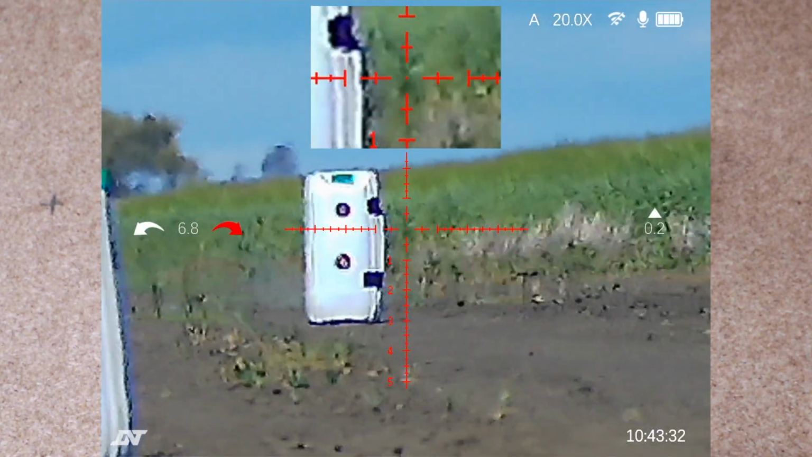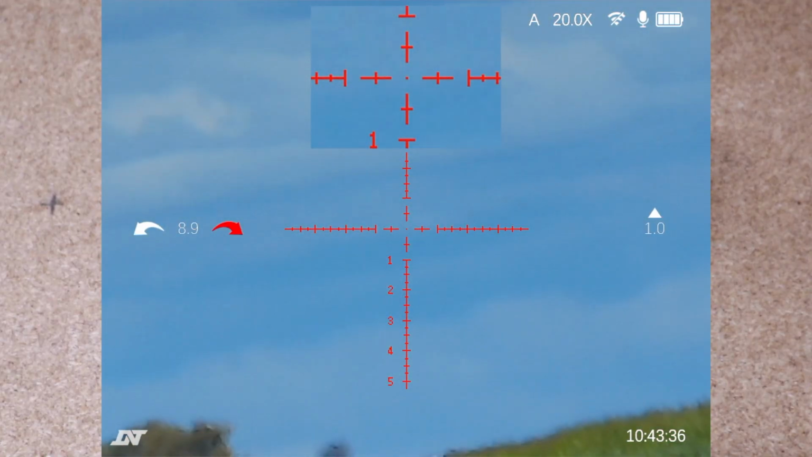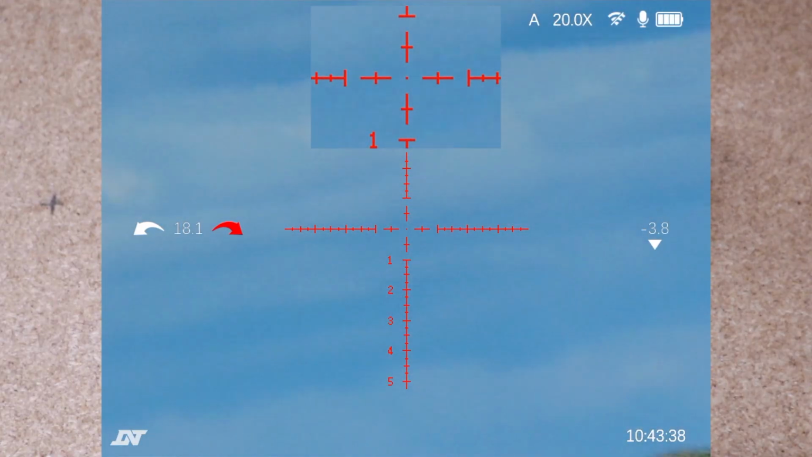It was fairly close. You do have a little bit of a parallax error there because the two lenses are obviously not in the same place. So it wasn't quite on, but it was close enough that it took me a couple of shots to get it zeroed. So that's pretty cool.